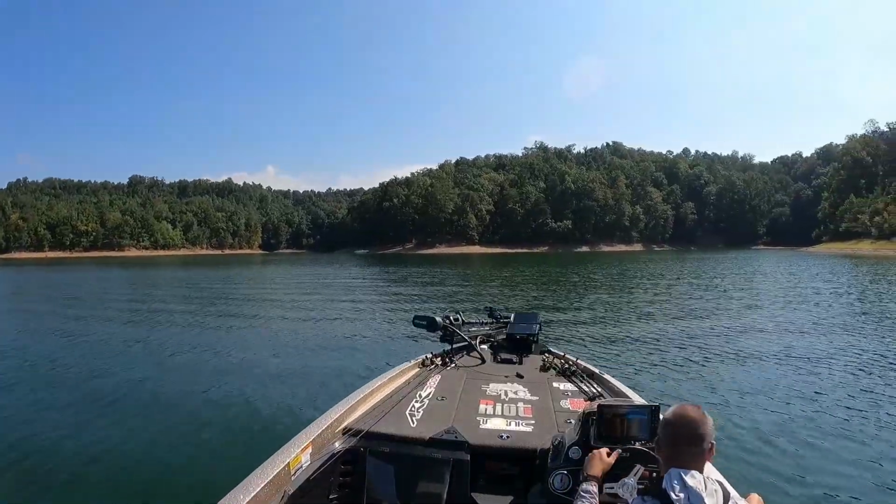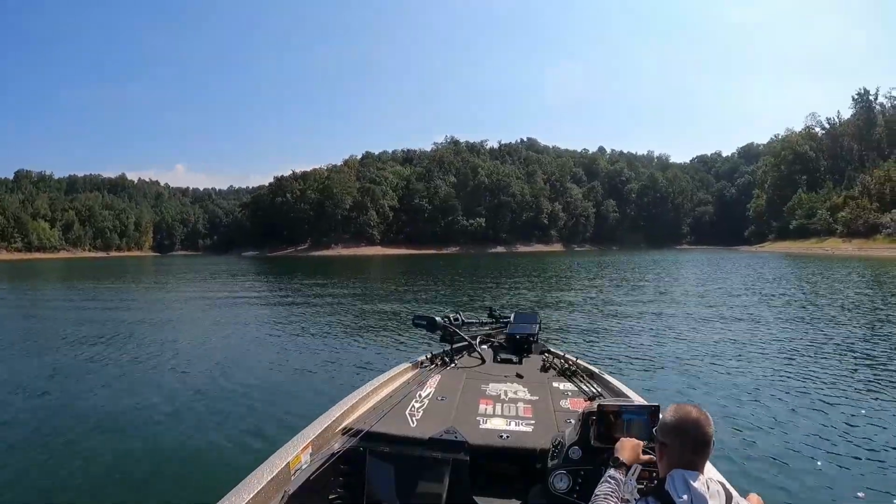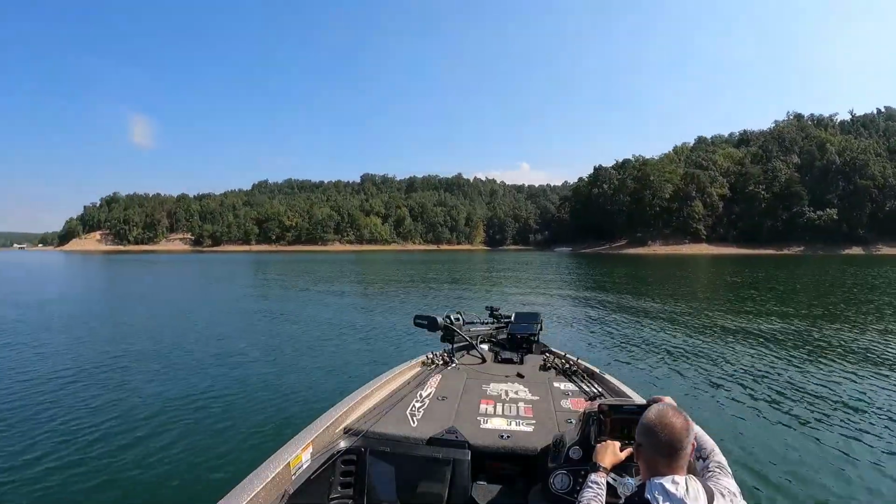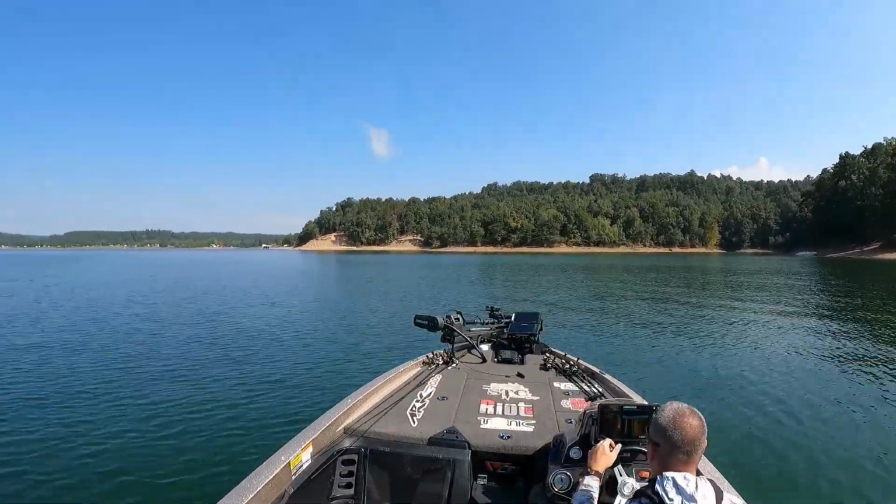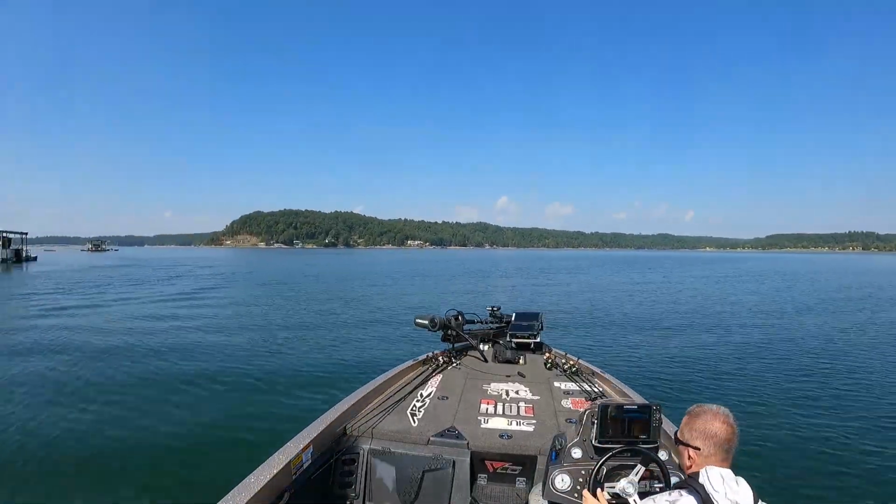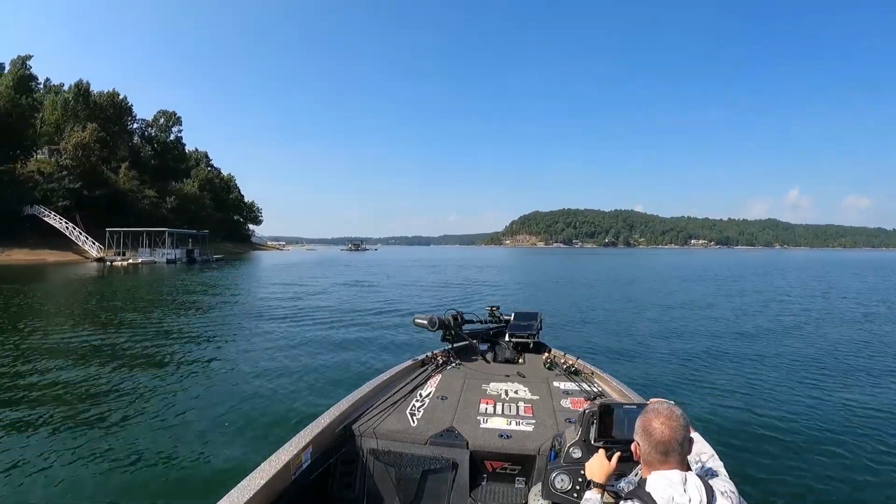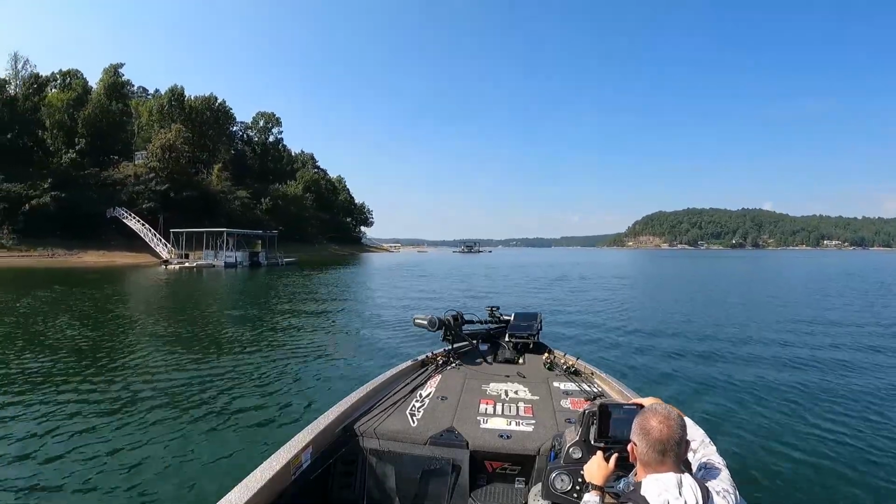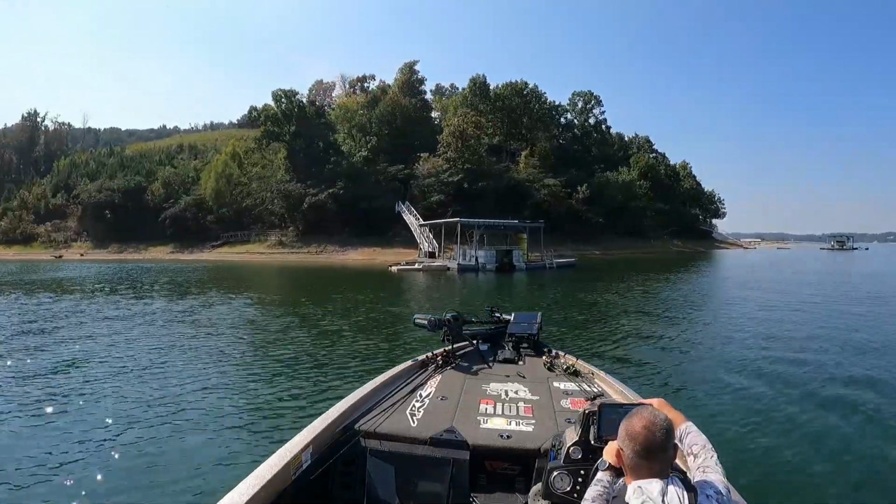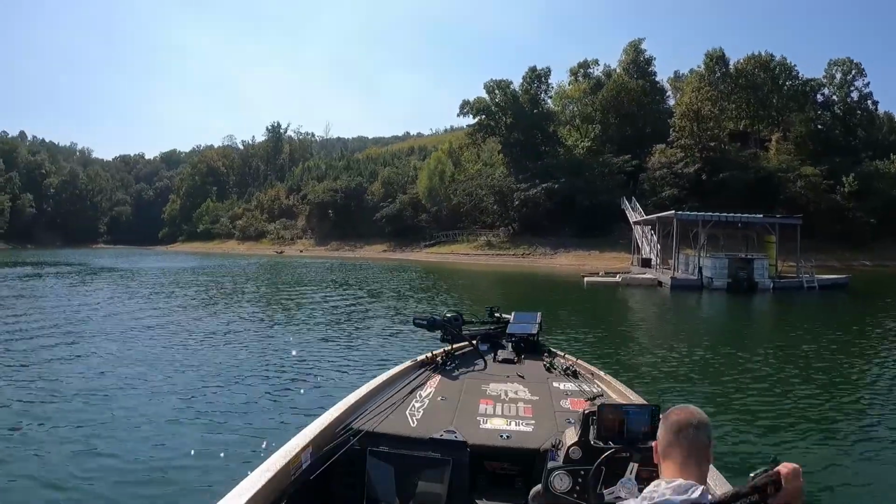Alright, so this is where it gets fun and I'll learn something that carries over to next week. I start doing some scanning and I see balls of bait. I mark the balls of bait, I mark the fish around the balls of bait, and basically set my boat up and start using active target to find the bait and make my cast.